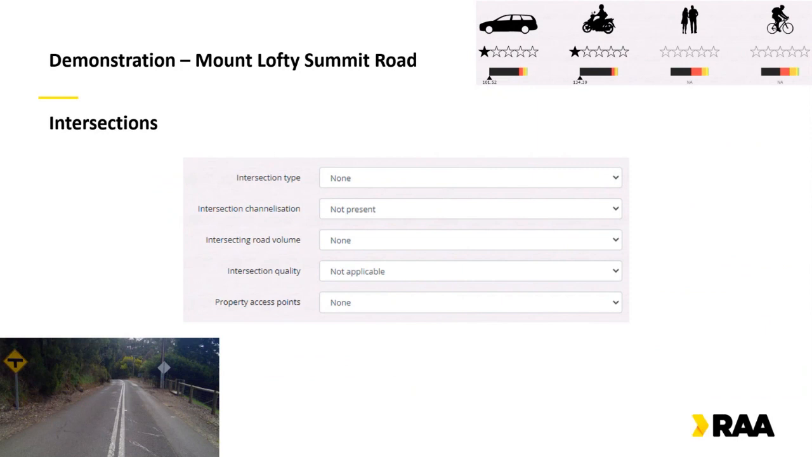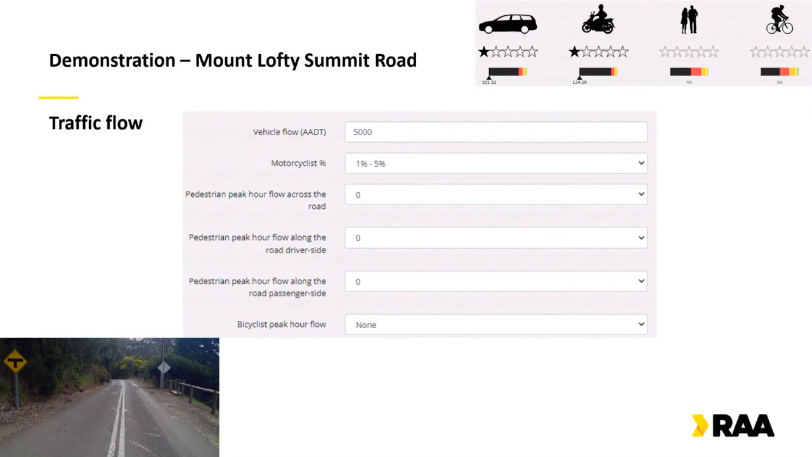We can put in any intersections or property access points within that 100 meter section. We know the next intersection is 150 meters away, so we won't code that into this segment. We'll put that into the next segment as the intersection. So we can leave that as default with nothing.